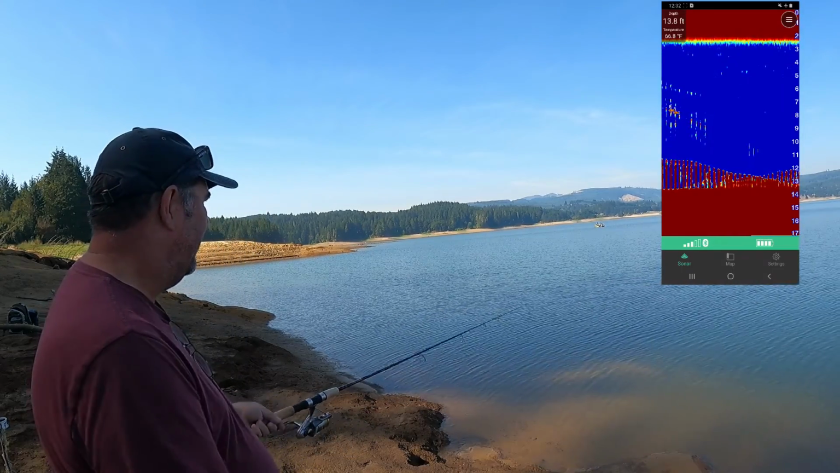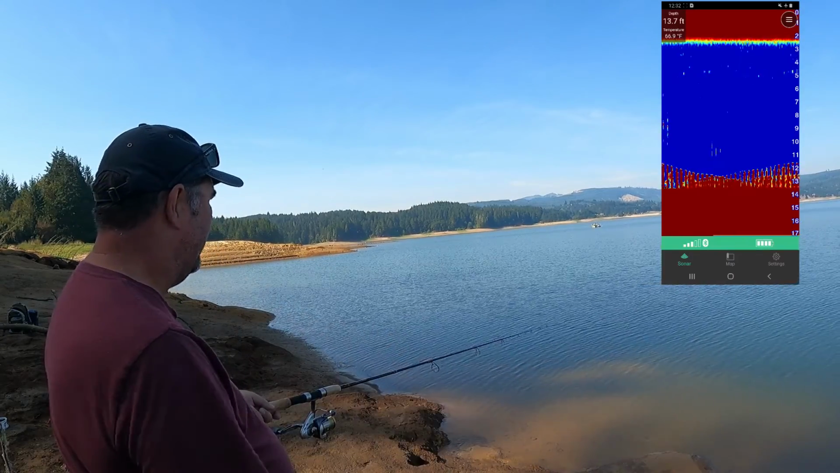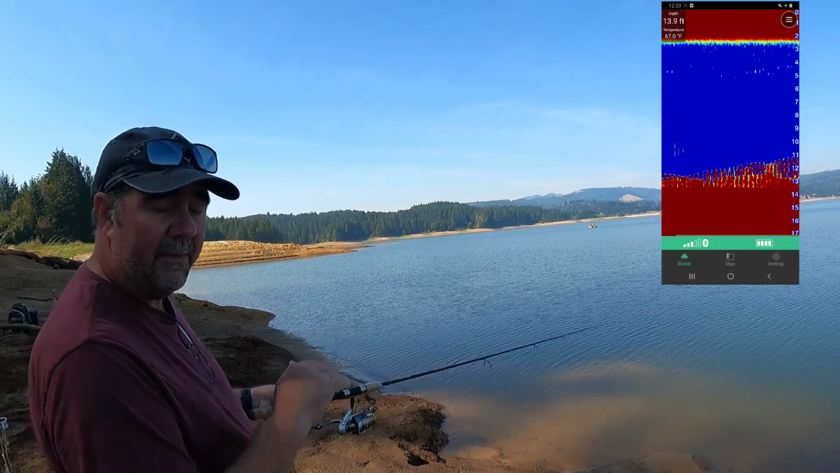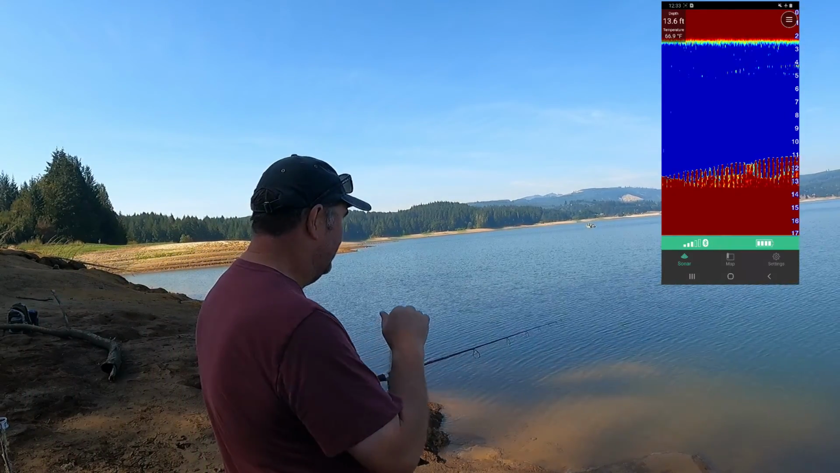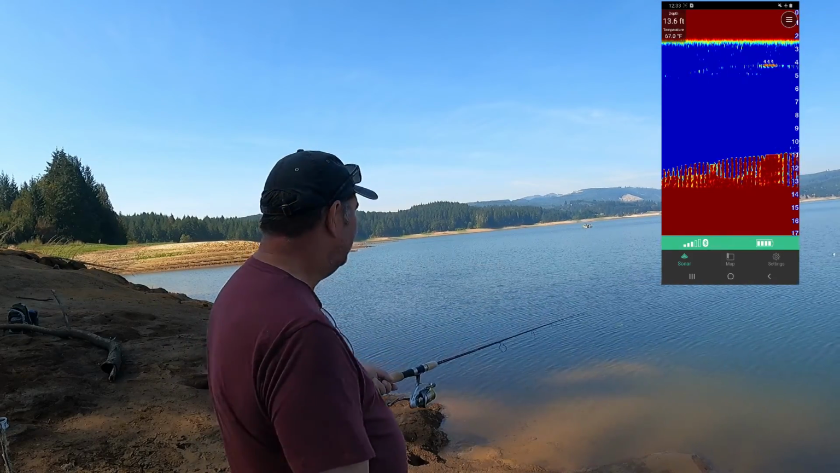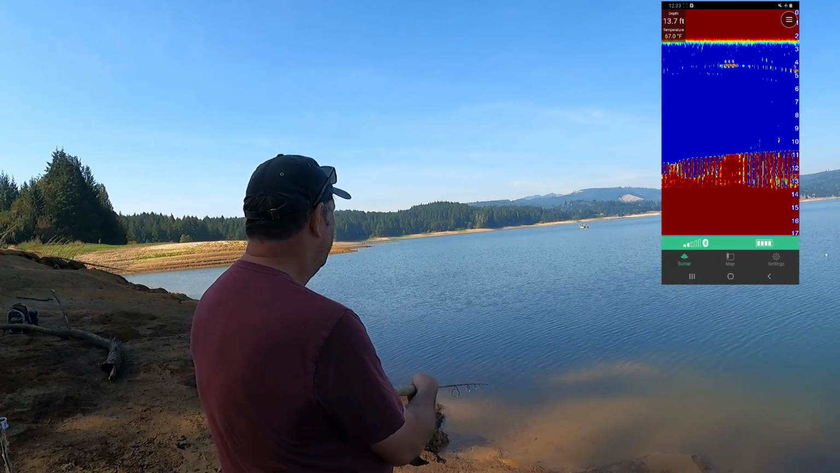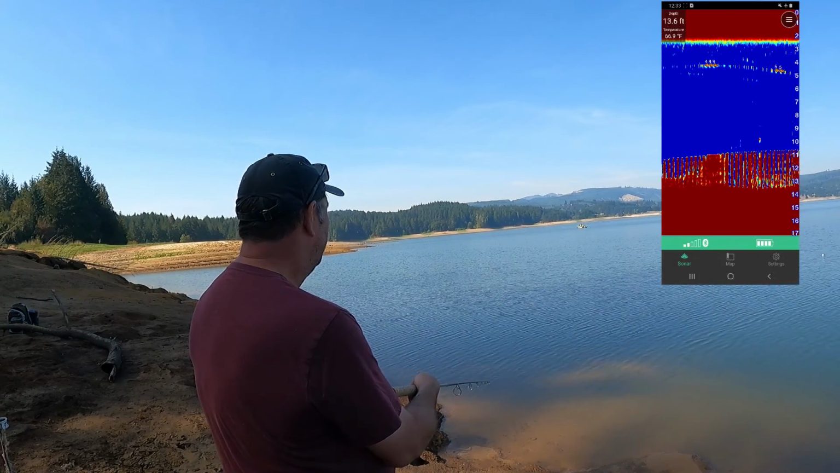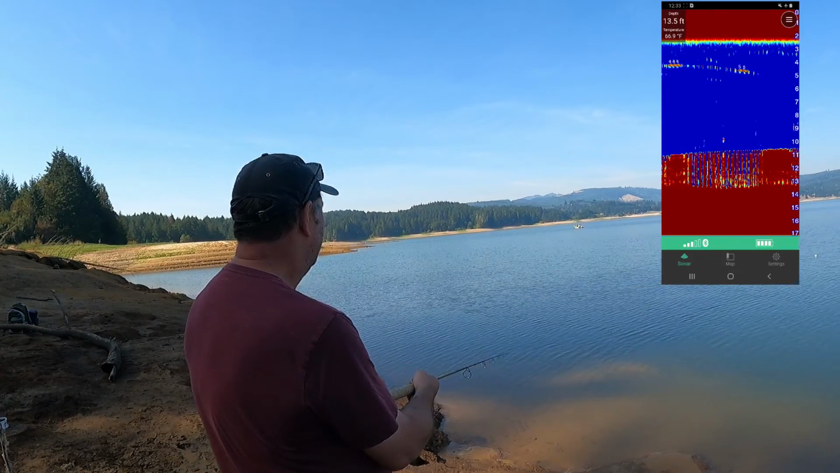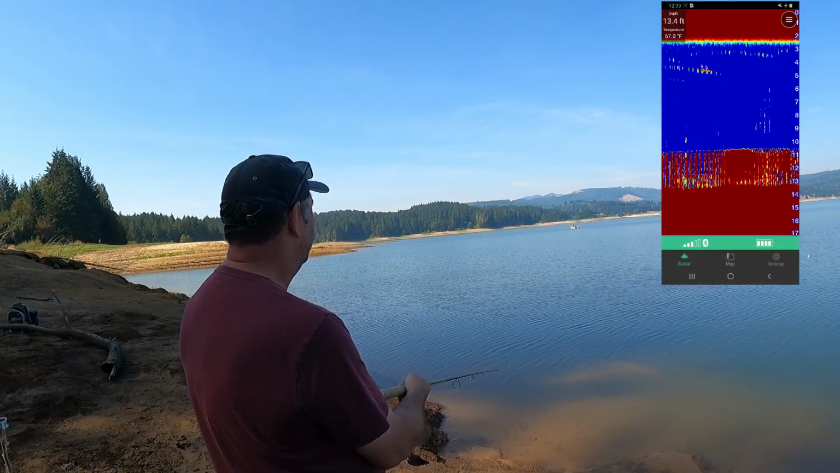See if there's anything right here off this shelf, because there's a shelf about 3 feet out in the water. You can kind of see the bottom of the lake right here, and it goes about 3 feet out and it just drops off. Oh, maybe getting a bite. Finally.